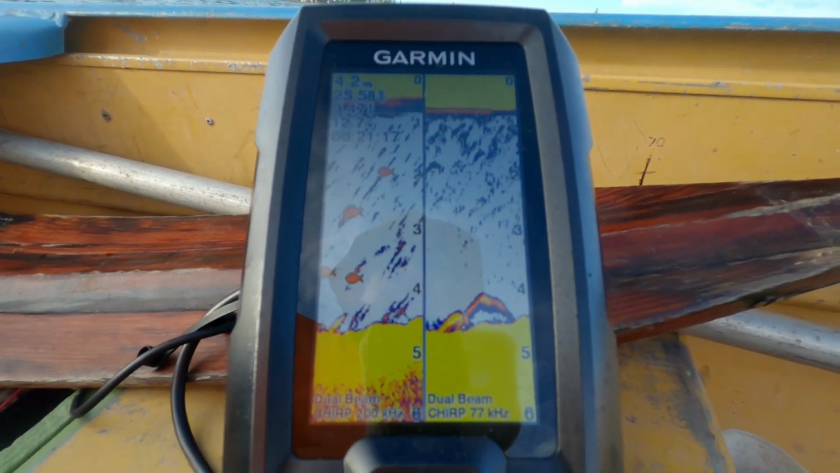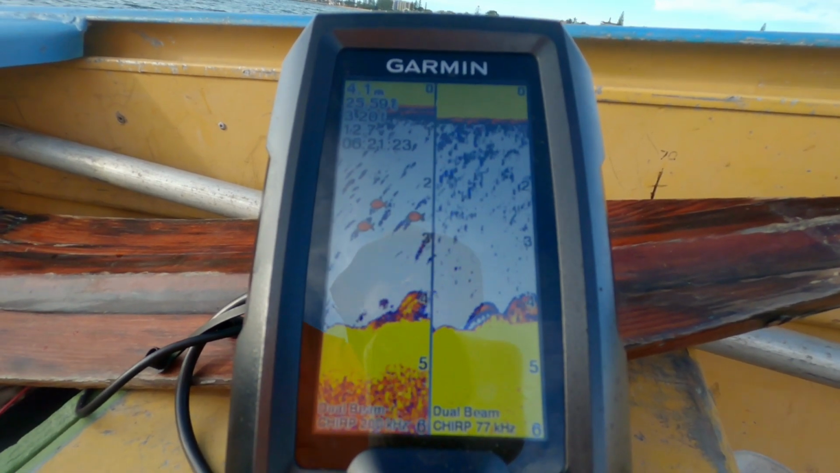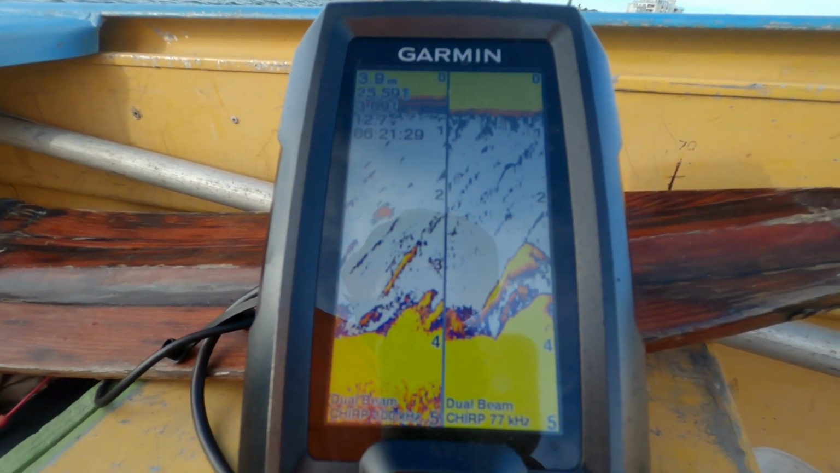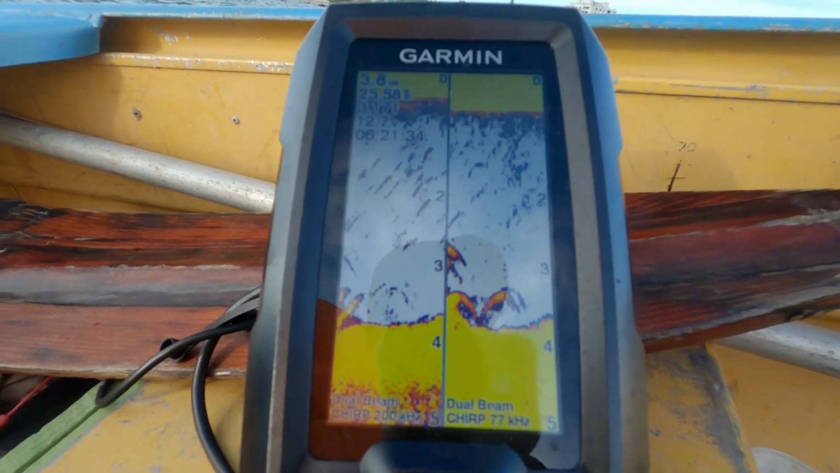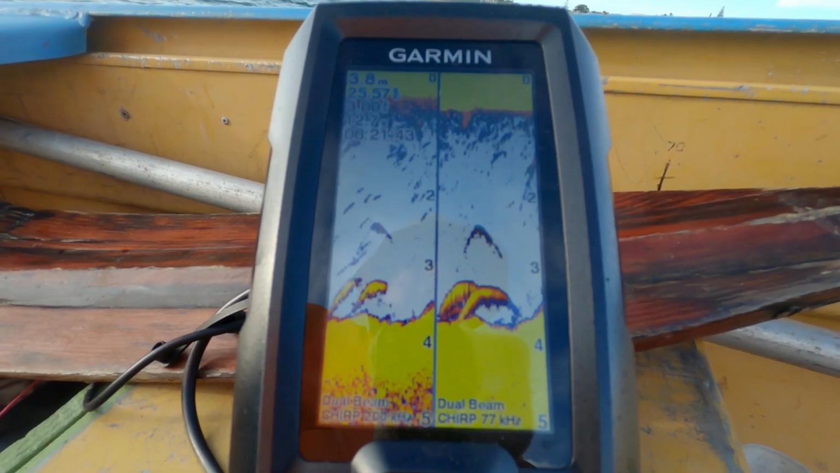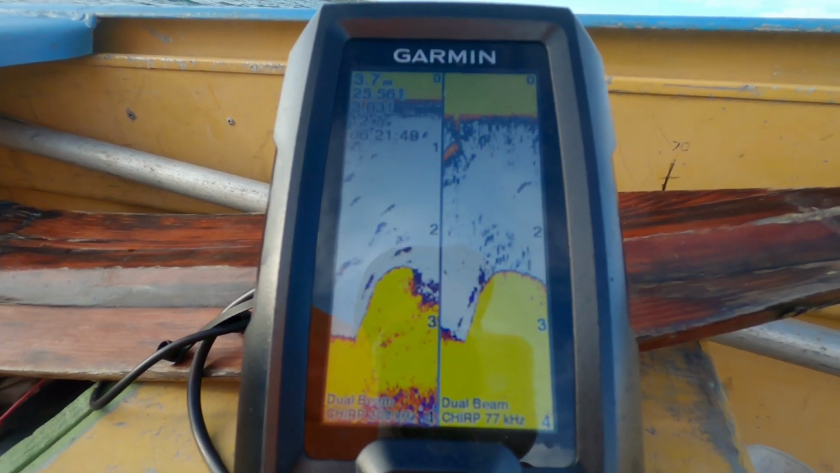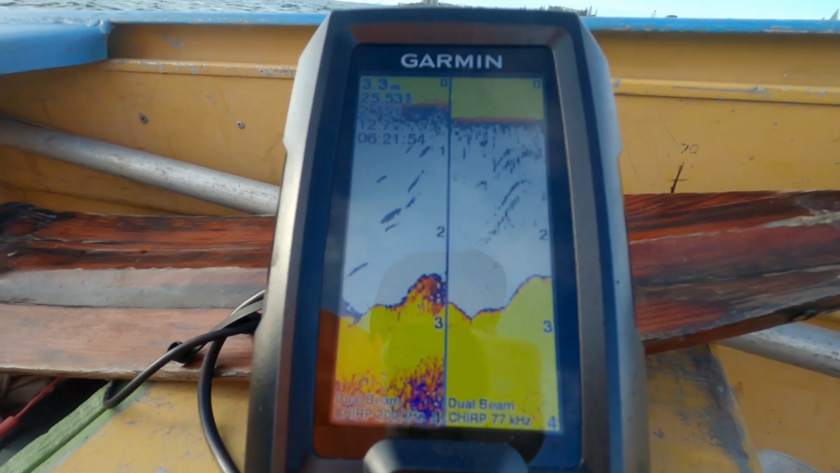At this depth, this little unit is looking great. Yeah, but overall I'm pretty happy with that.